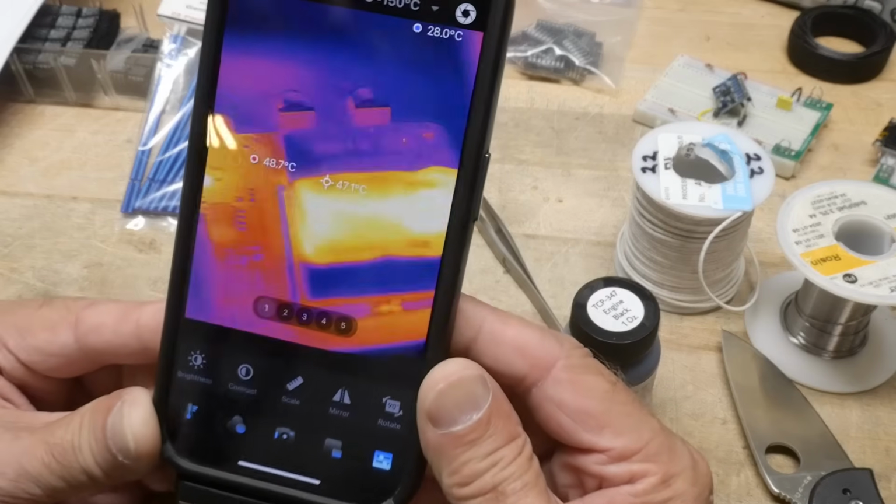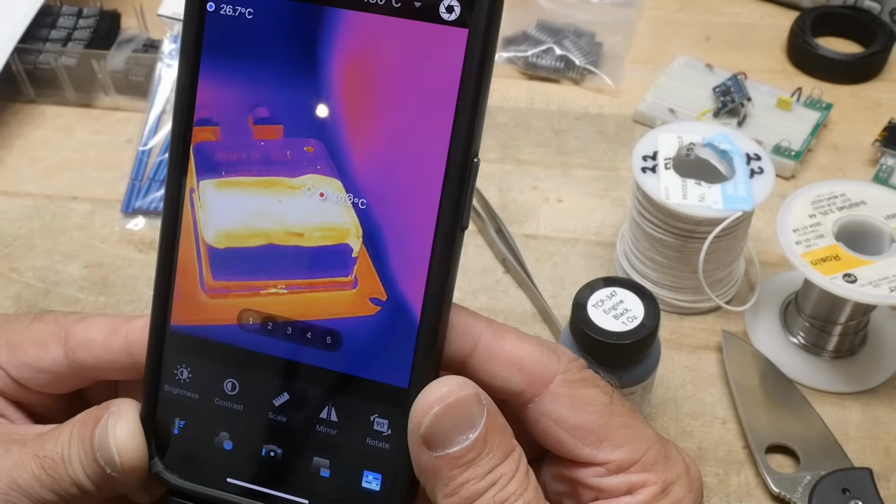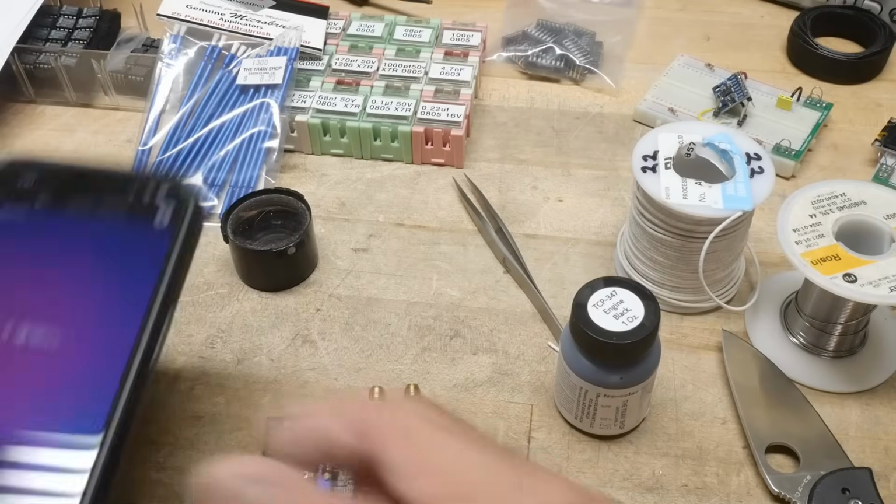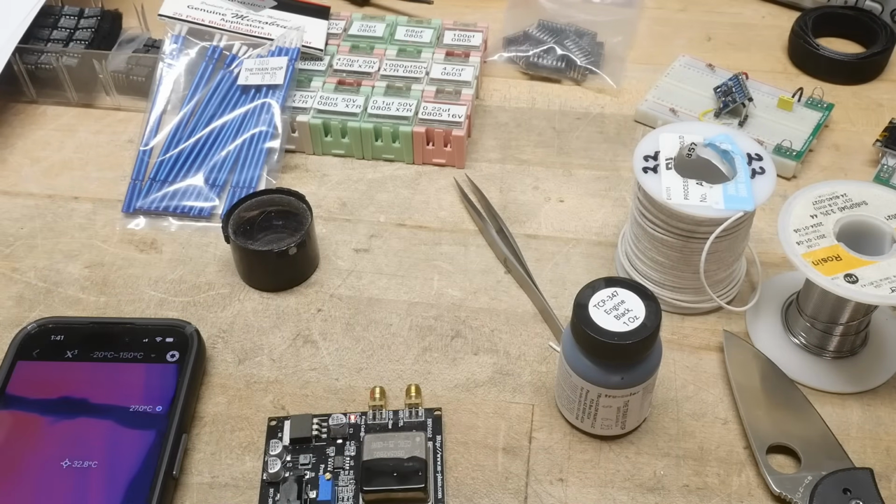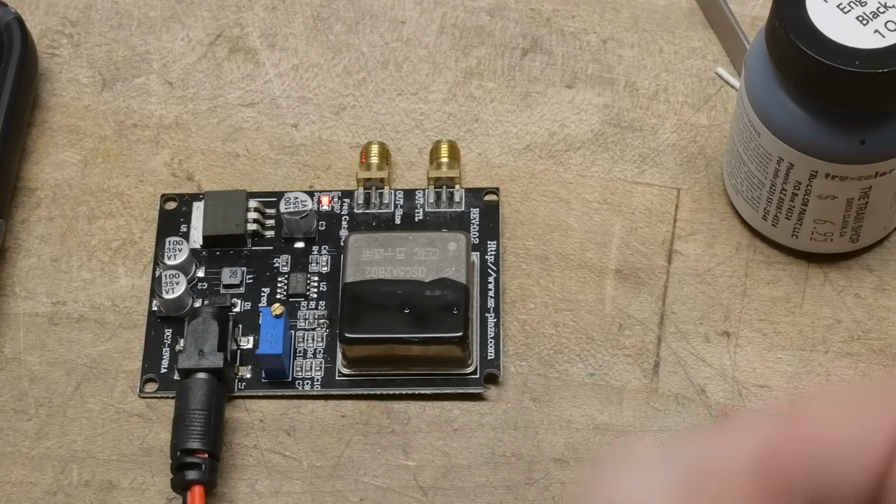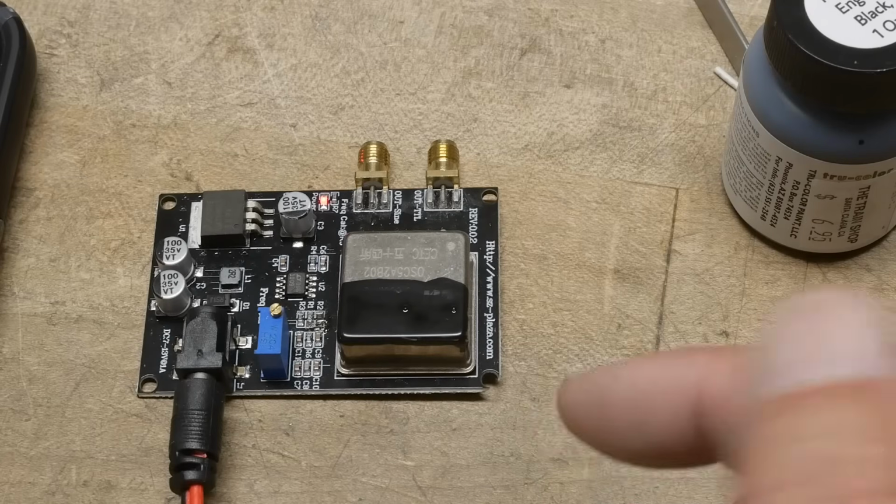So let's go back and measure things. It's not changing much while it's drying. The dry sections and the wet sections are measuring about the same. So yeah, I should be more careful spouting numbers when I'm doing things like this. So thanks for pointing it out, keeping me honest.